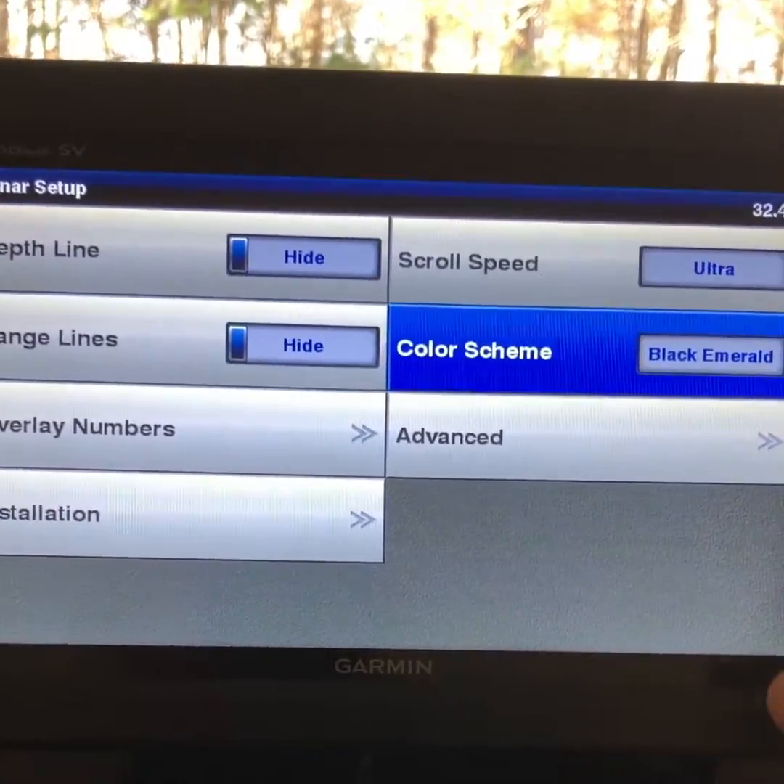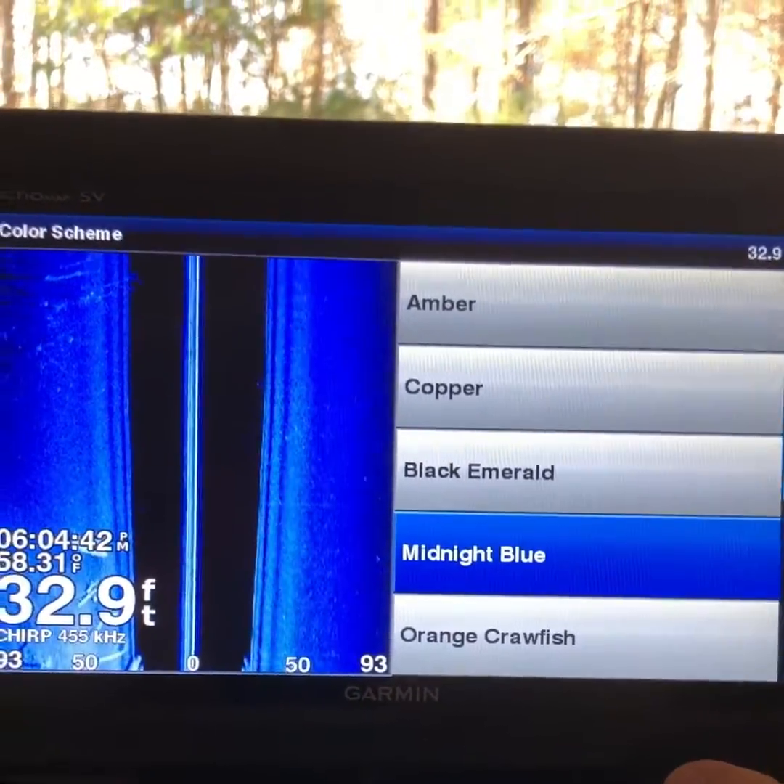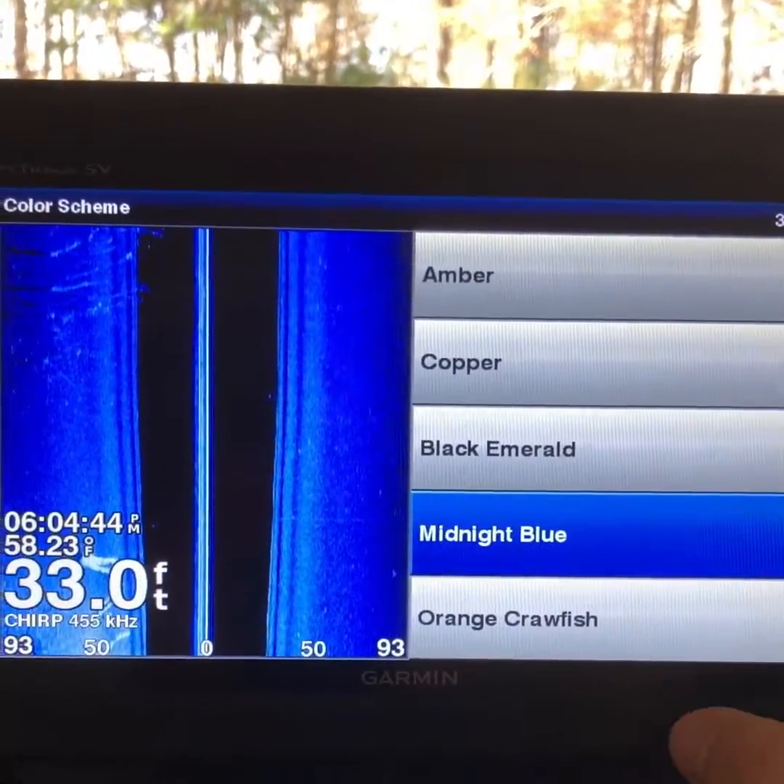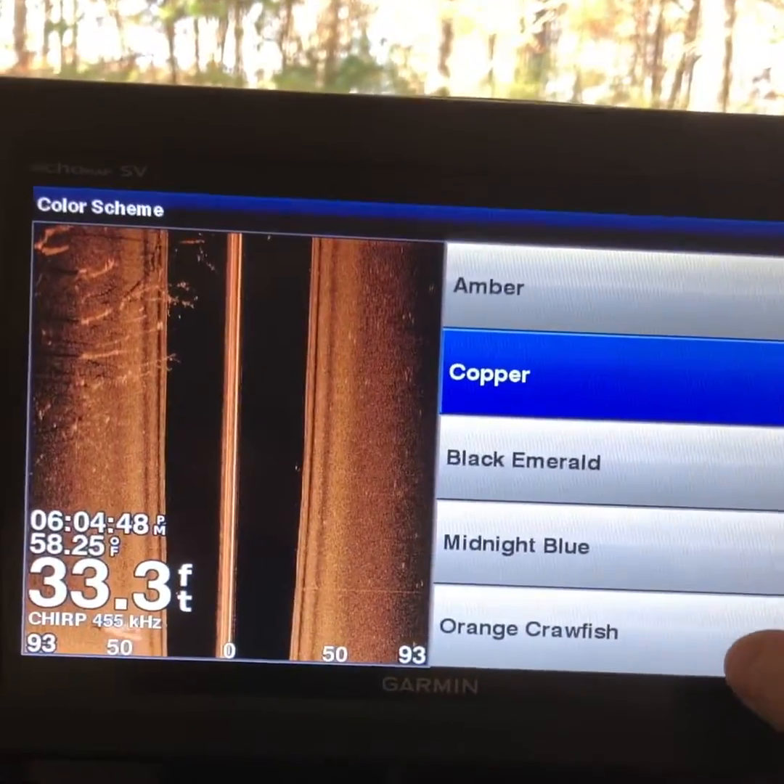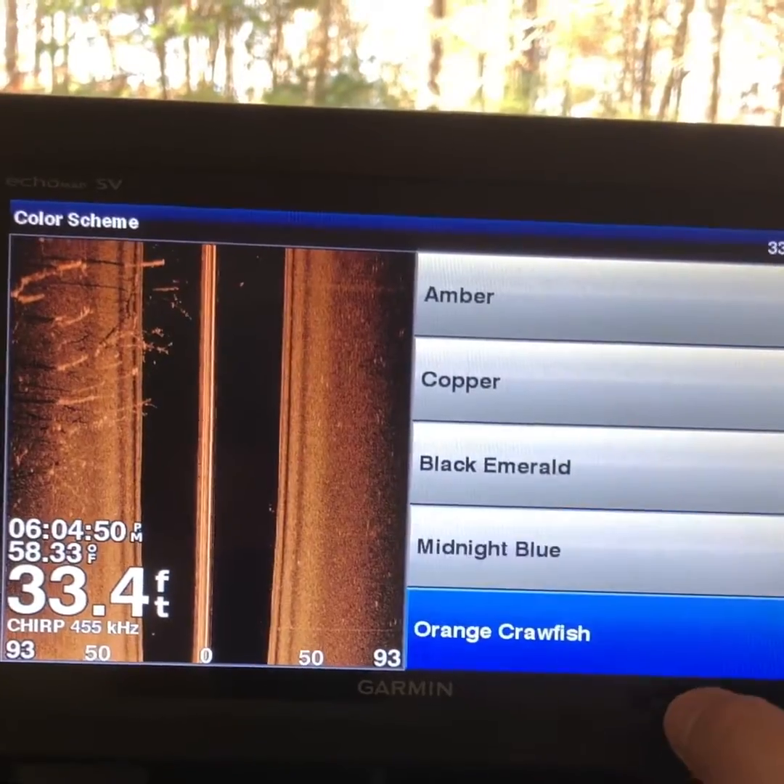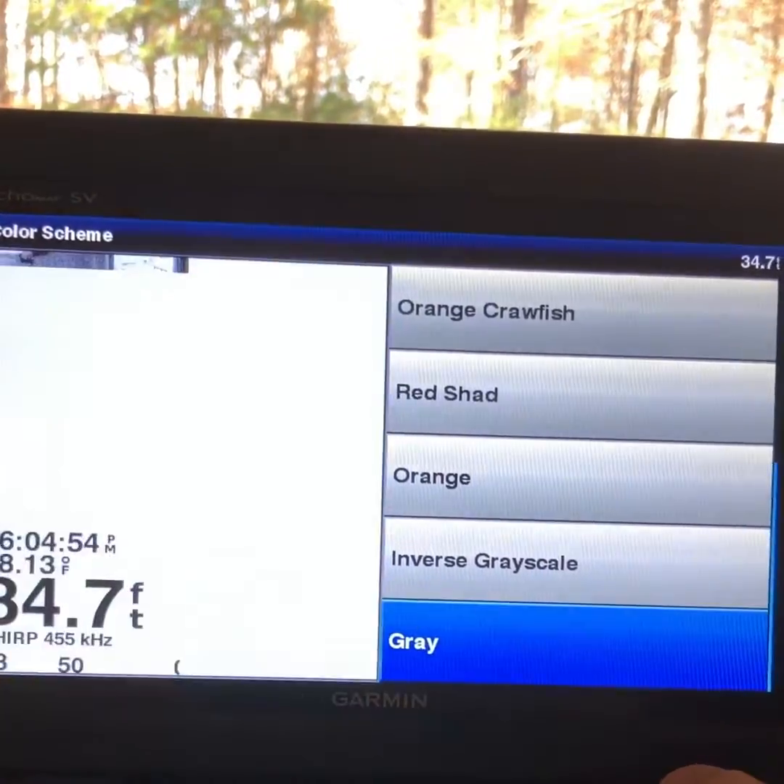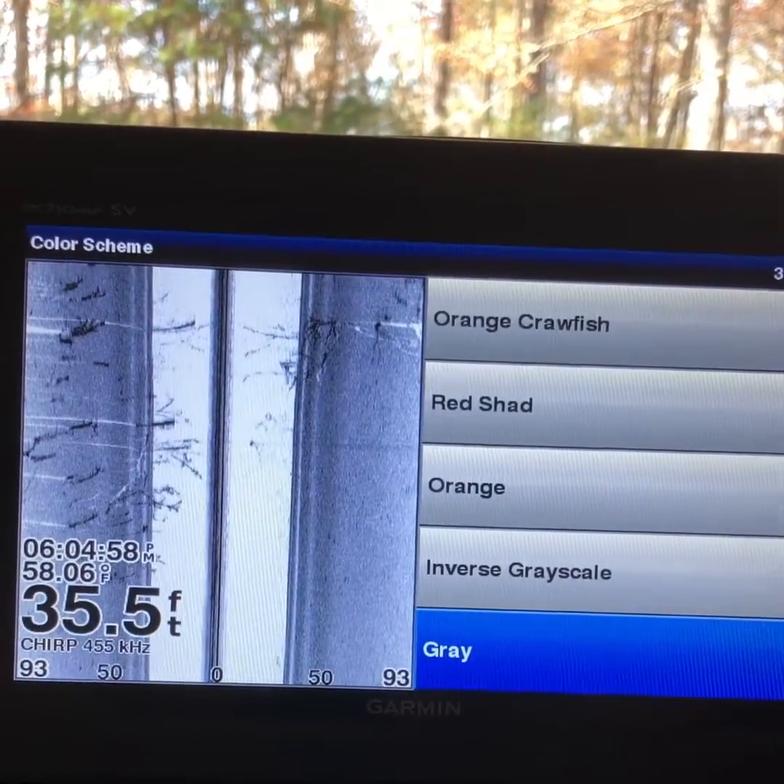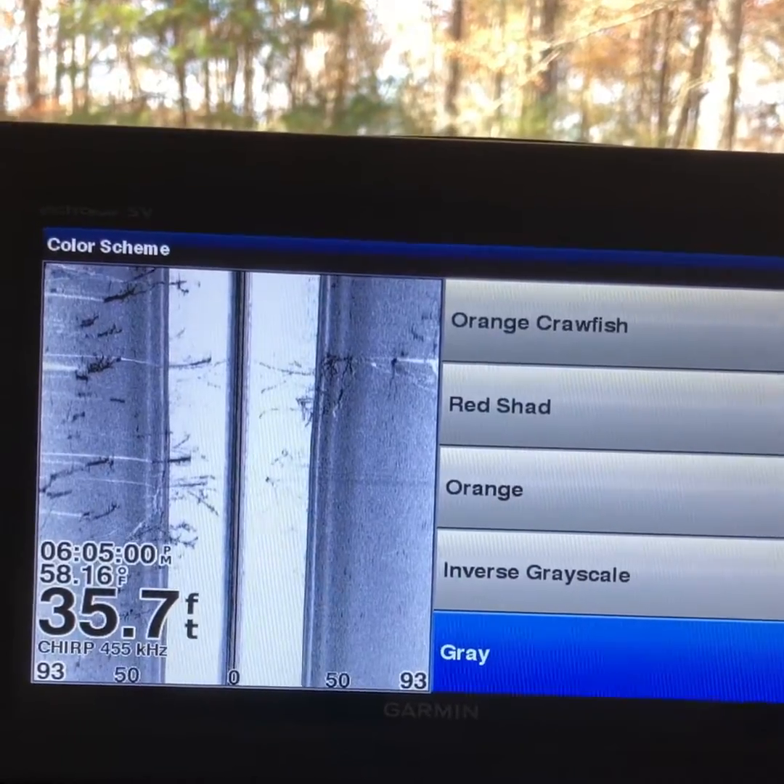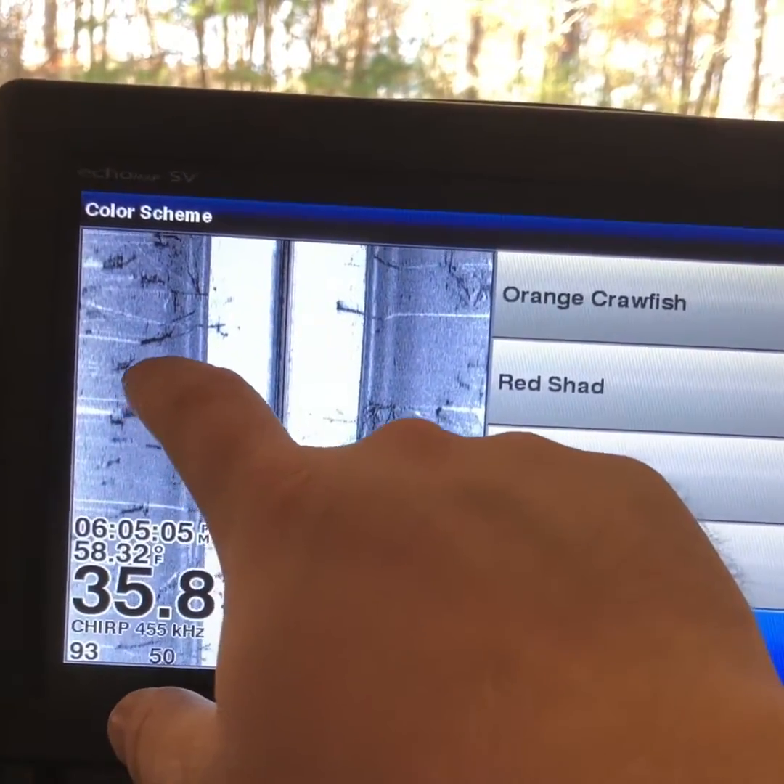So let's experiment a little bit. So we got midnight blue. That's another really good color. I really like midnight blue on the side view. Copper is a good one. You can really get a lot of detail with copper. Let's see here. Gray. Gray is really good in those. If you're really going through a lot of hard timber, you can really see the shadows really well.